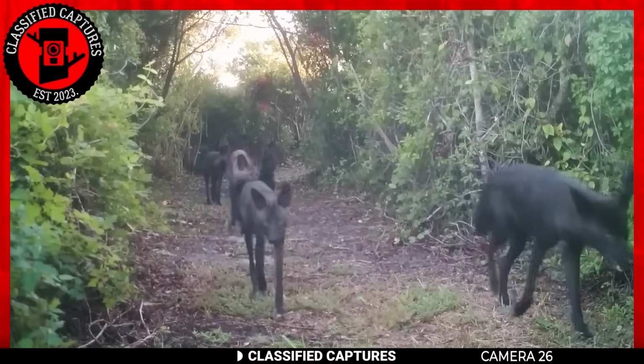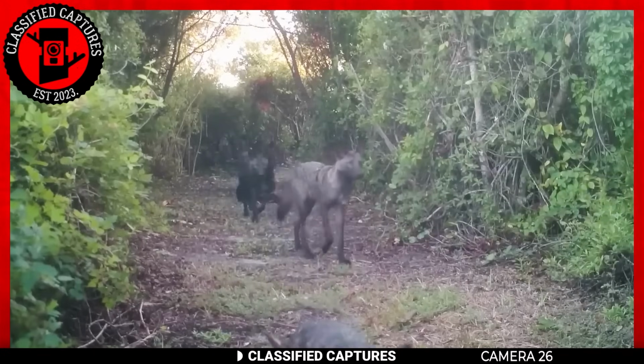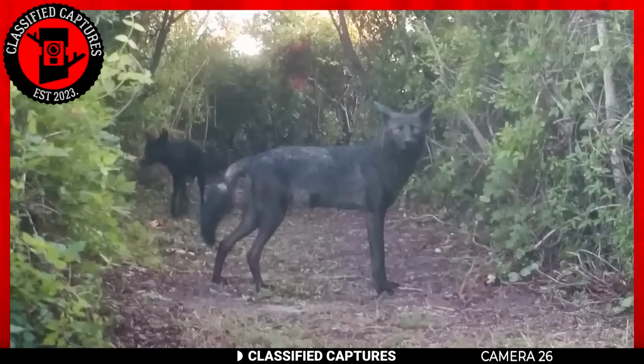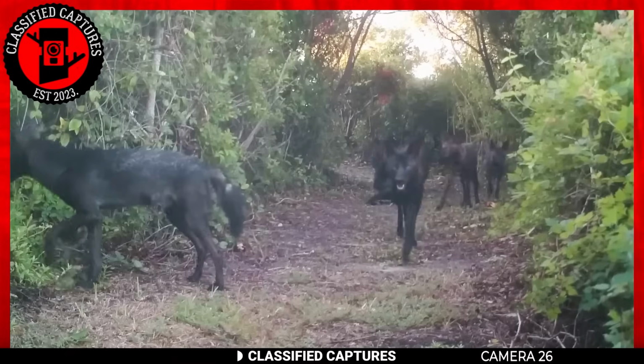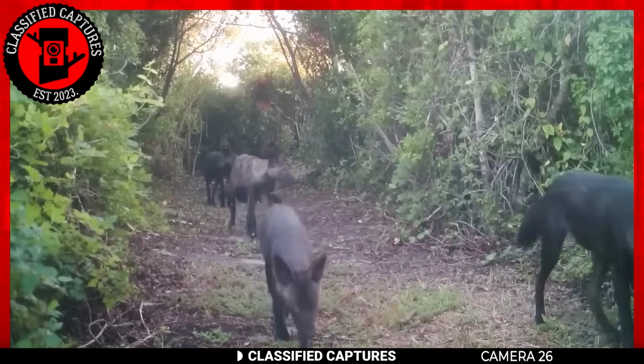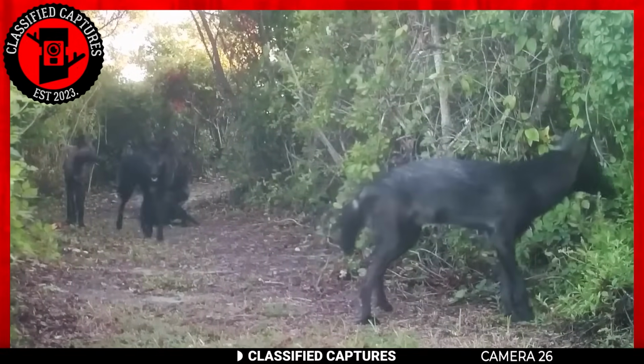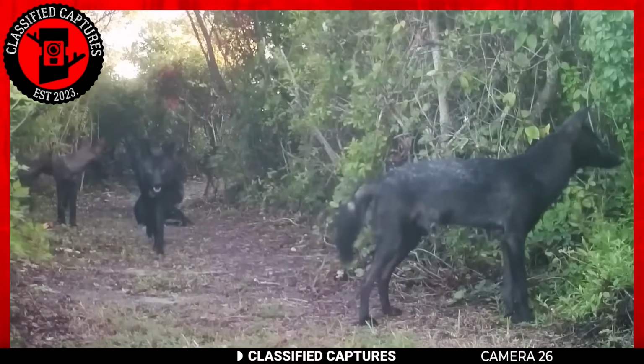Yeah, you heard me right. Coyotes with unusually dark fur, not some sinister bloodhounds from the depths of the underworld, as one might be tempted to imagine. These dark-furred coyotes with their camouflaging fur color certainly add an element of stealth to their nightly activities, making them all the more intriguing and, in their own right, rather enigmatic.